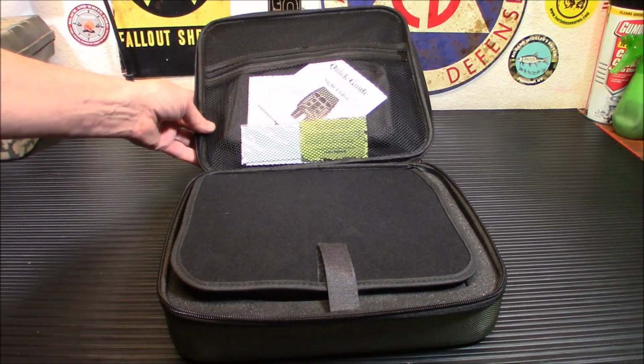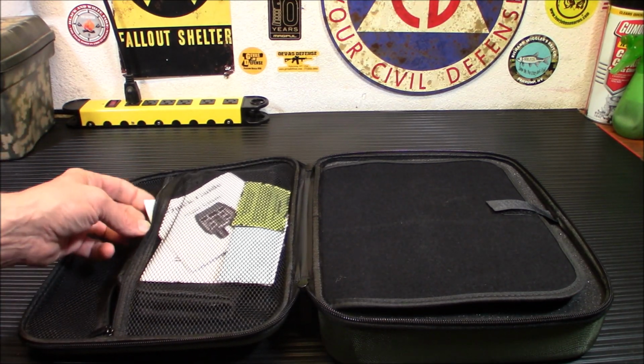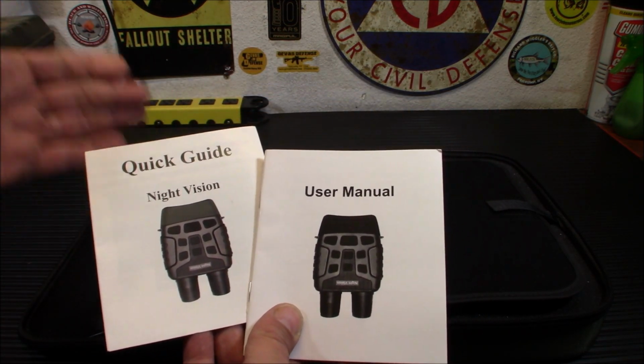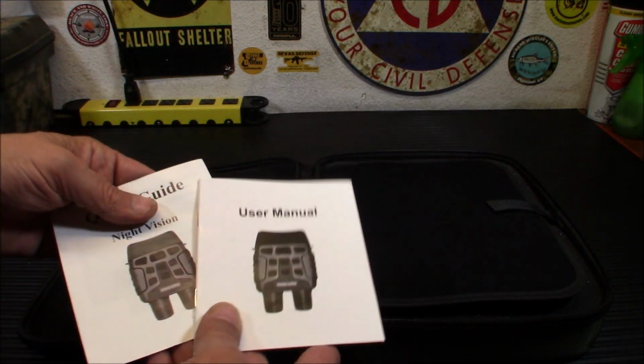Alright, so quickly off the top here, you're going to get your instruction manuals and quick start guides. Okay, so there's that and that. You have a manual and quick start guide. The quick guide's good for people who don't want to sit and read through the whole manual. Put your batteries in, run it, do that, boom, you're ready to go.